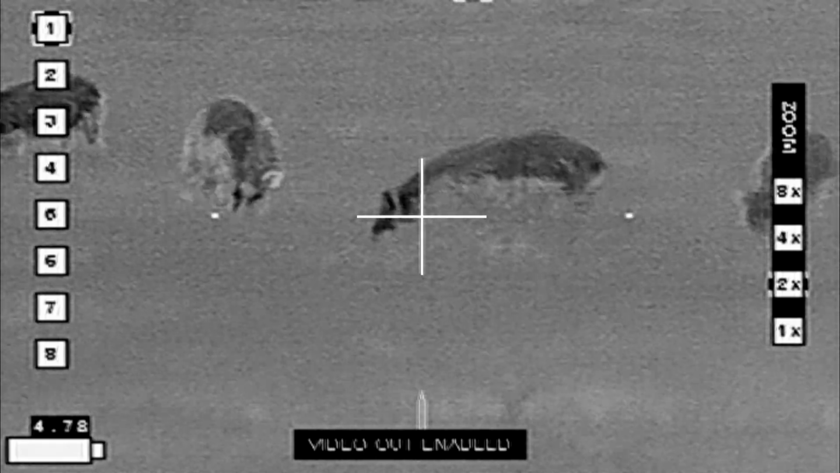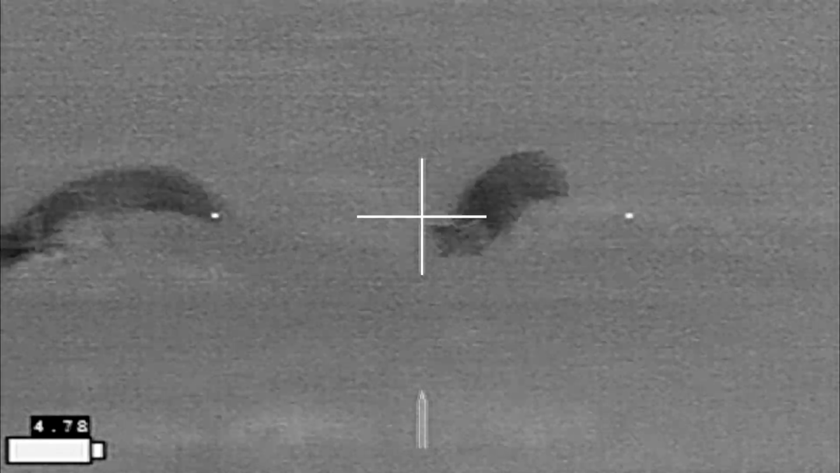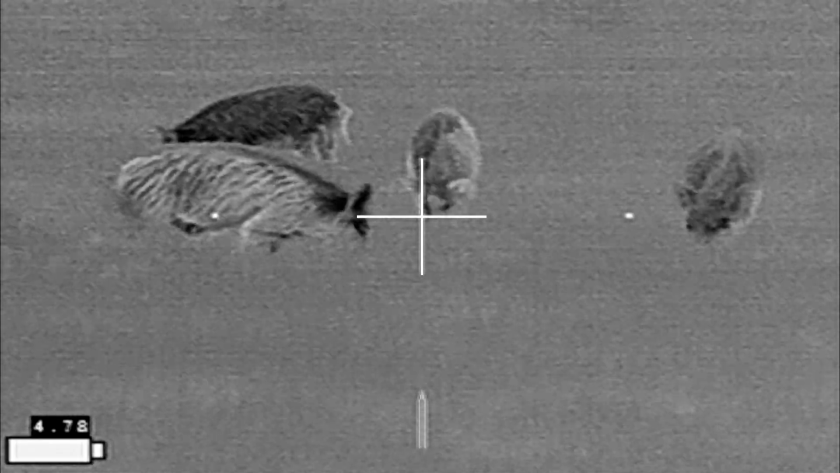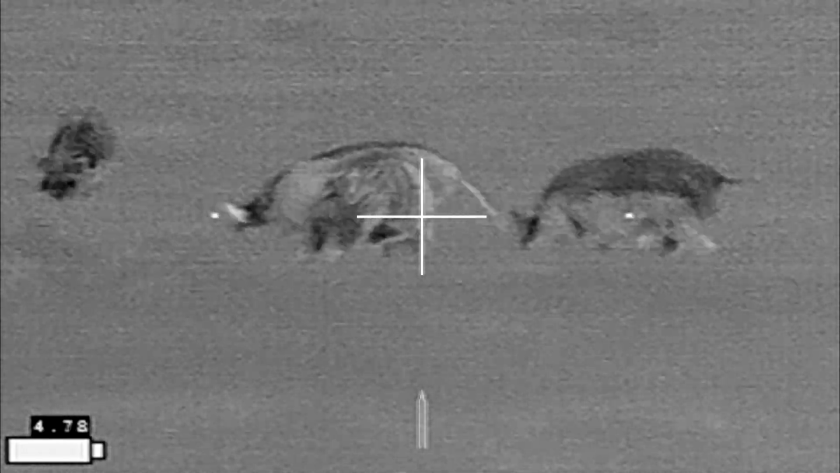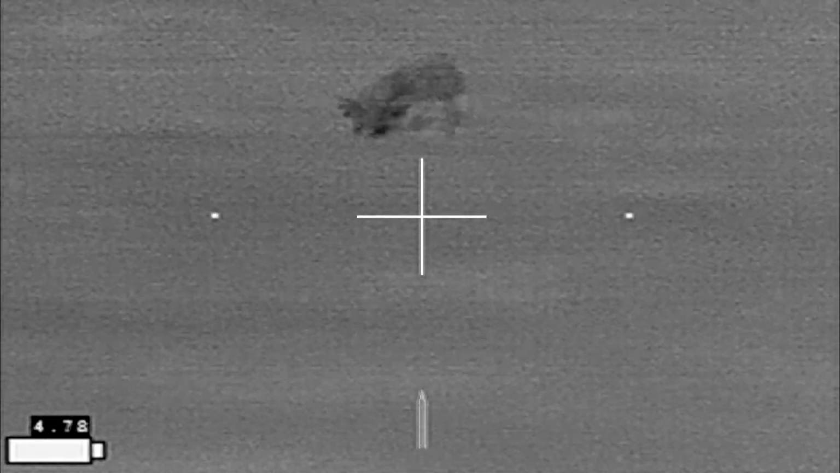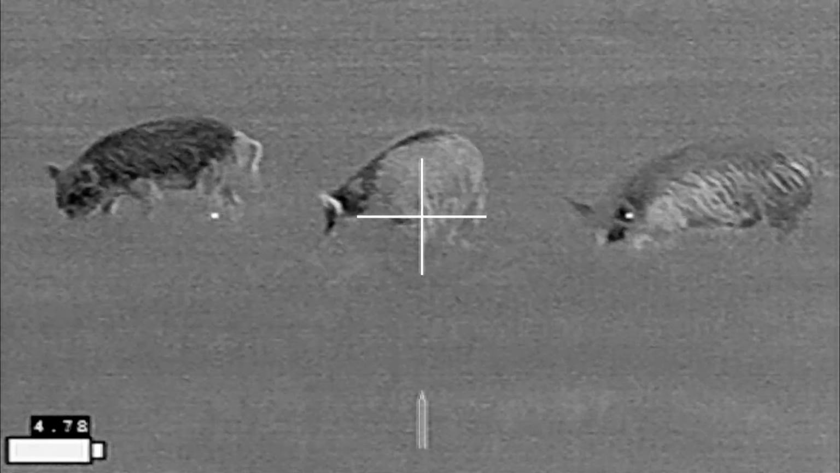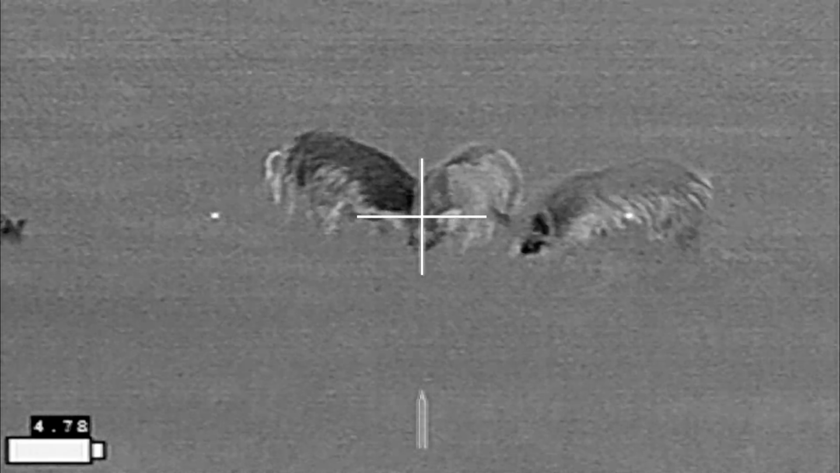So I'm going through trying to identify boars from sows, and I'm having trouble with this. Most of what I'm seeing are boars. And the biggest hog of the group is way over here to the left. And that's going to be a sow, but there are cattle behind her, so that's not a viable shot. However, these 2 hogs are going to line up right here.